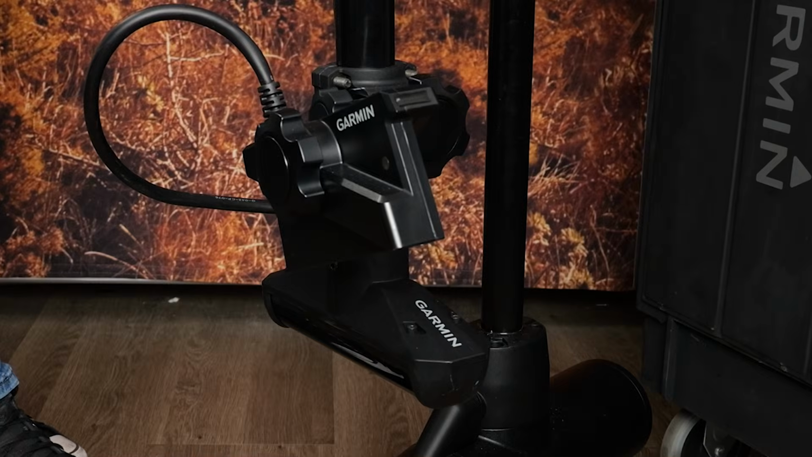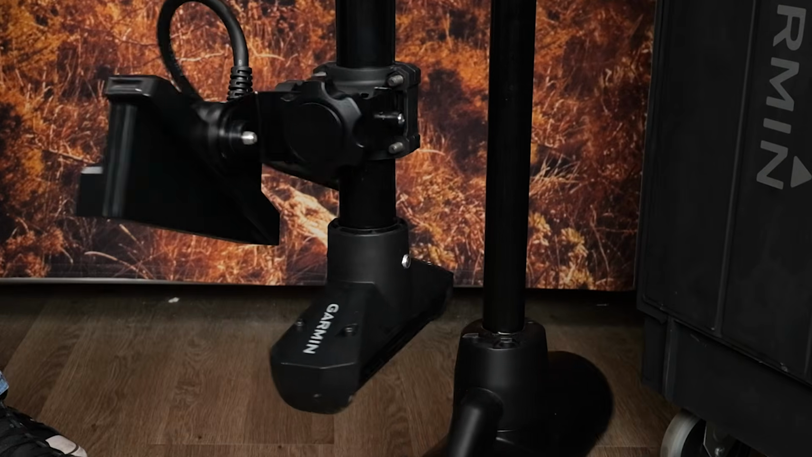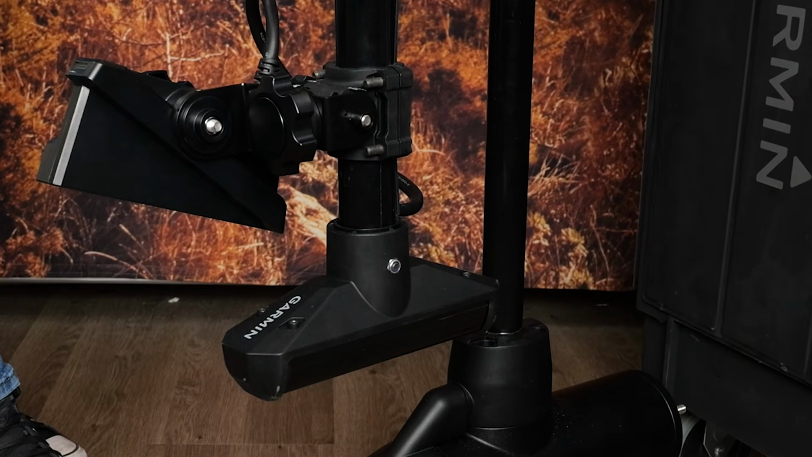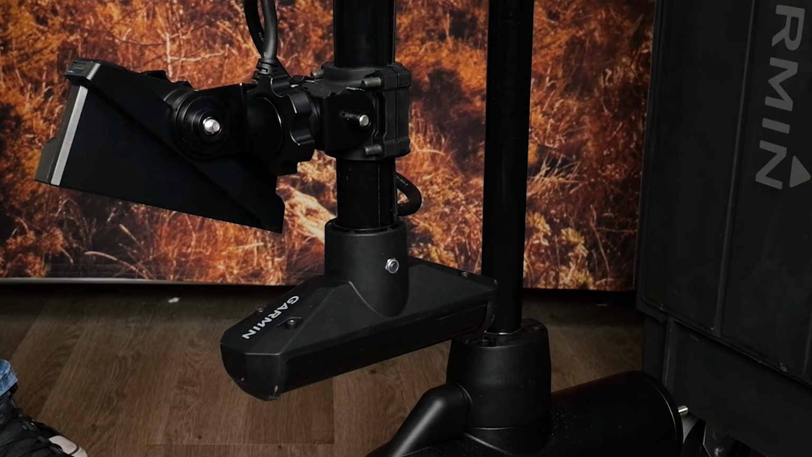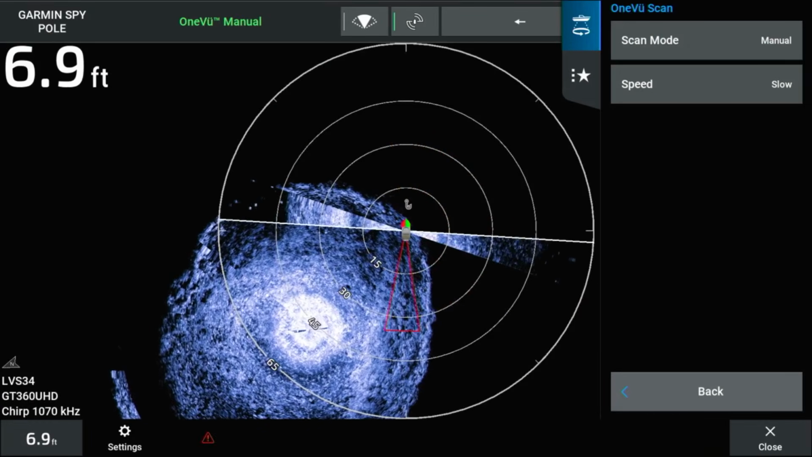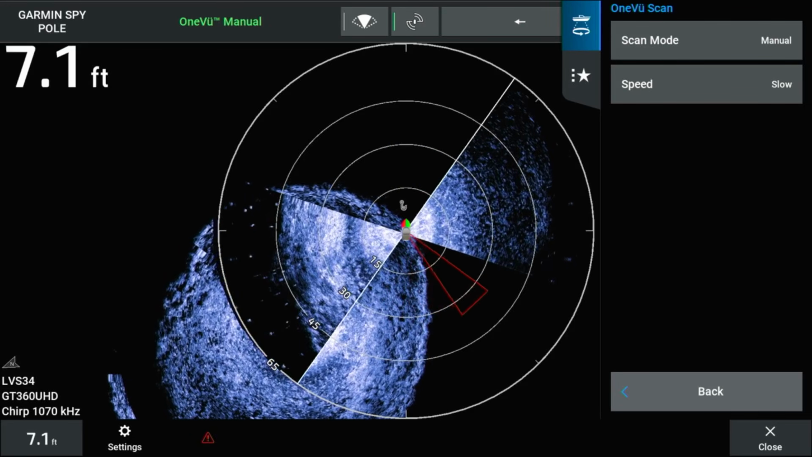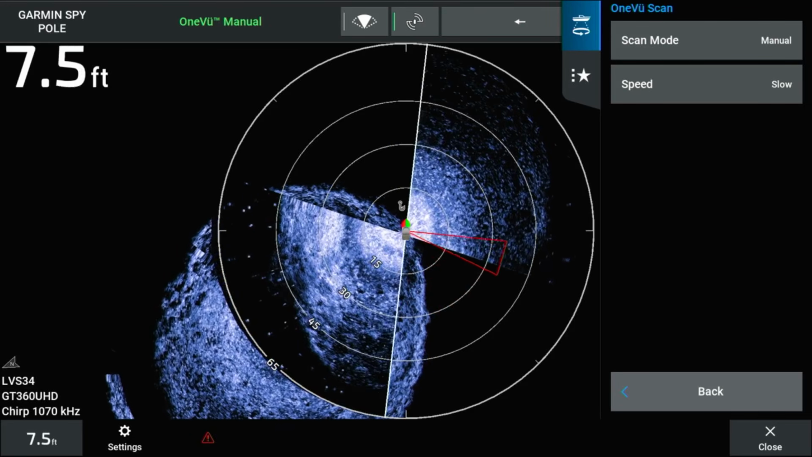The new GT360UHD features a 400, 55, 800, and 1000 kHz frequency that transmits a clear UHD image 360 degrees around your boat. GT360 sonar, combined with GPS, enables a single scan to illuminate an area for fishing without the need to rescan.